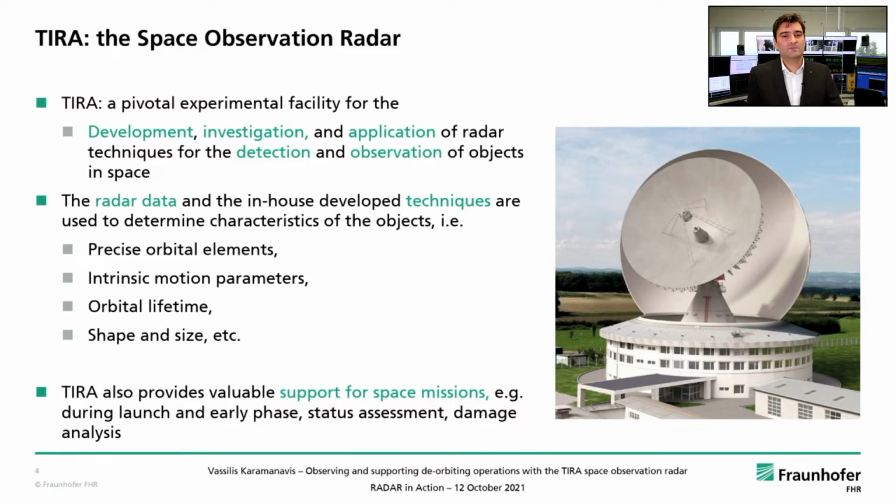TIRA is a pivotal experimental facility for the development, investigation, and application of radar techniques for the detection and observation of objects in space. The radar data, as well as the in-house developed techniques, are used to determine characteristics of the objects, that is, precise orbital elements, intrinsic motion parameters, estimates of their orbital lifetime, as well as their shape and size. TIRA also provides valuable support for space missions.